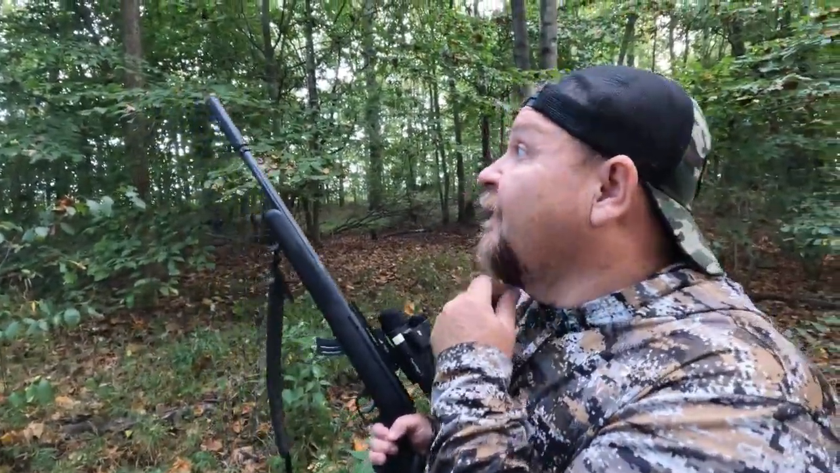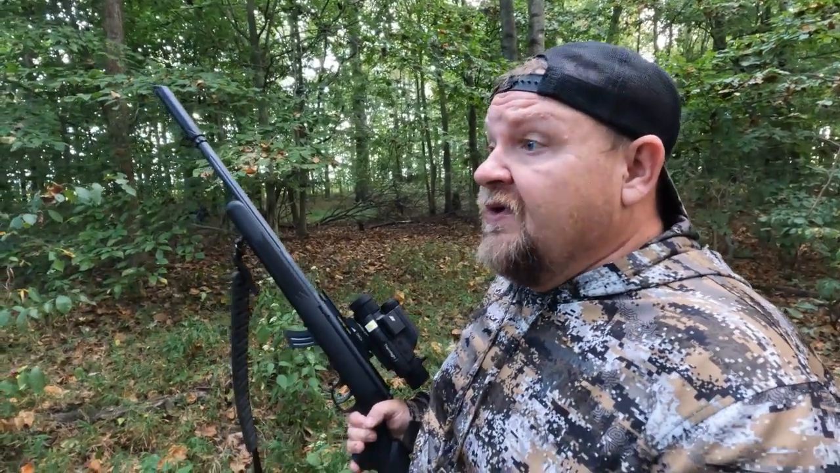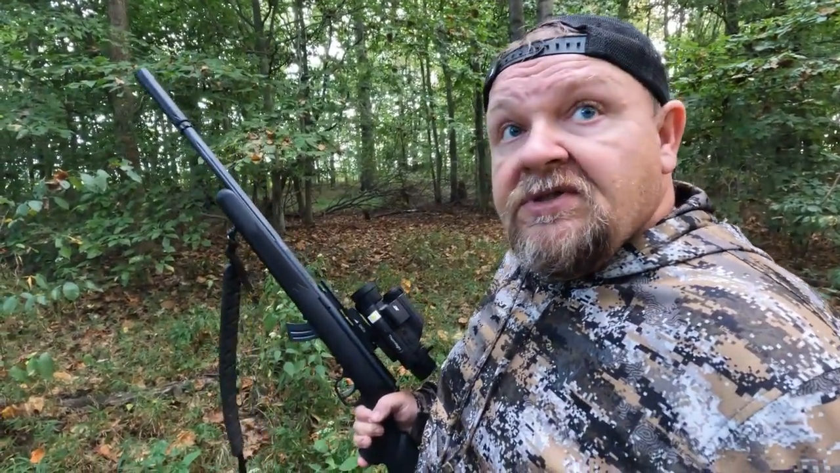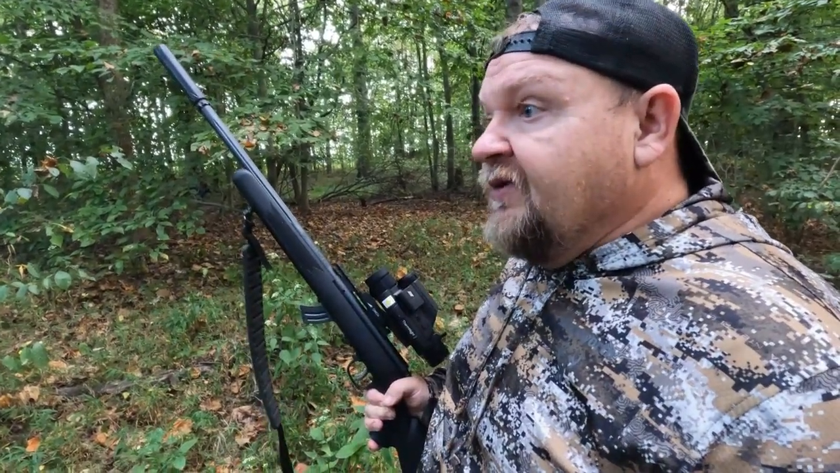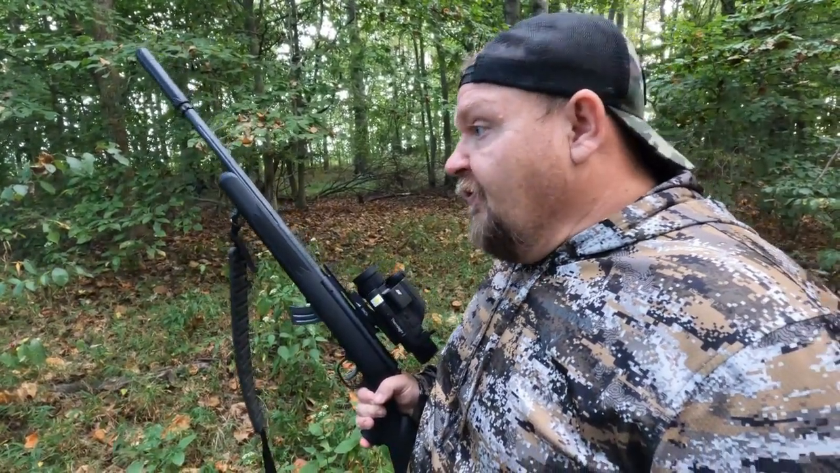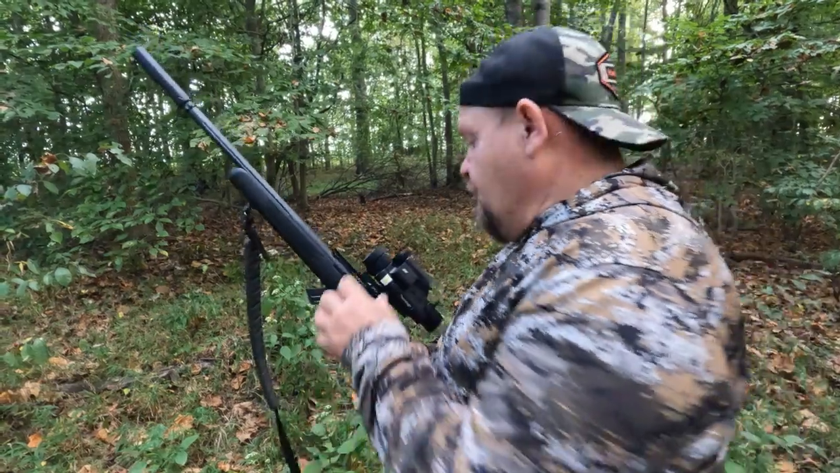Alright, trying to sneak over here. I don't see this squirrel anywhere. So this is where this Thermnight, I was telling you guys in the previous video, this is where this thing is freaking awesome. So I'm going to put it in thermal mode, pick up the body heat and walk over here to it, or try to anyways. I don't think he moved around. We'll see if we can find it with the thermal here.